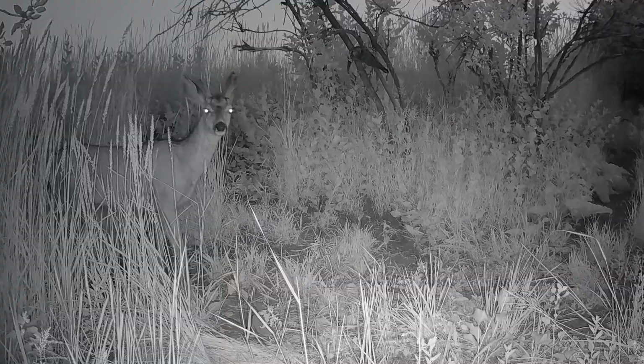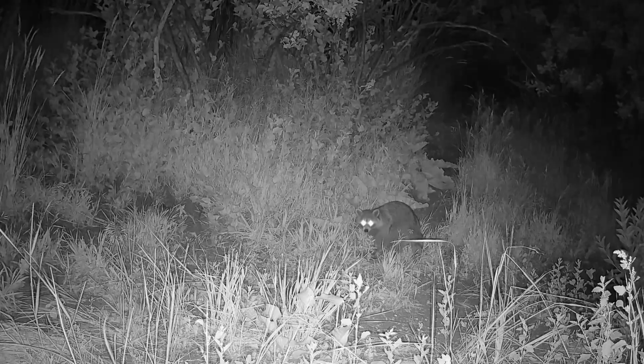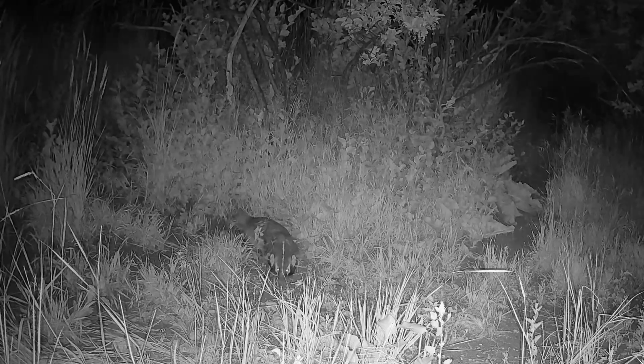So I got this trail camera set up along this creek, and there's a couple alfalfa fields behind it. It's usually got some deer, some turkeys, coyotes, badger. It's a good location. I set it up down here in the bottom of this creek, and the other day my signal stopped coming through to it, so I pulled it up.